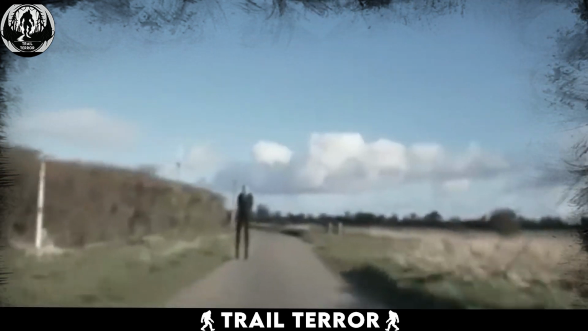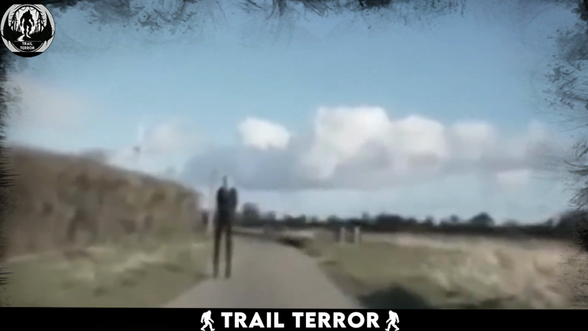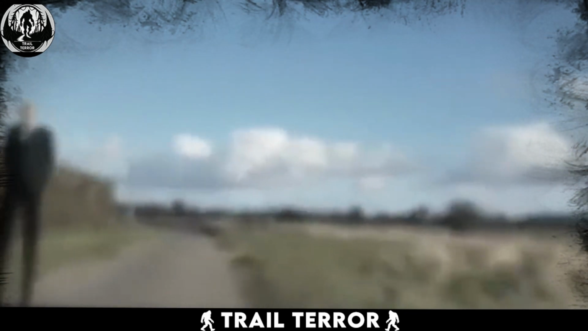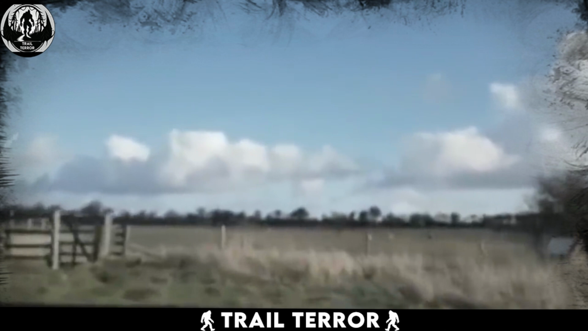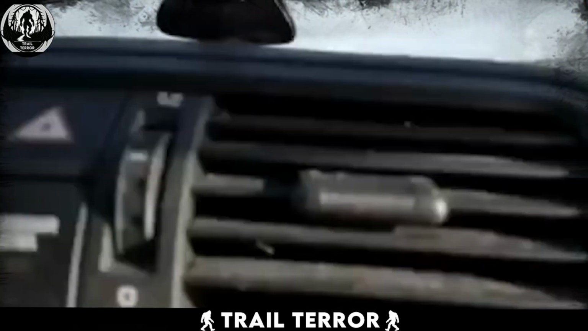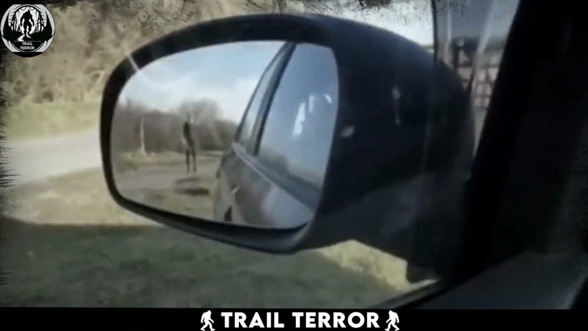There, right in the middle of the road, stood a tall, faceless figure in a suit. This figure didn't seem to move, even as the car approached. To avoid this unsettling presence, the driver steered the vehicle off the road. But what was truly terrifying was when the driver stopped and, using the camera to look in the side mirror, saw Slender Man walking toward the car.